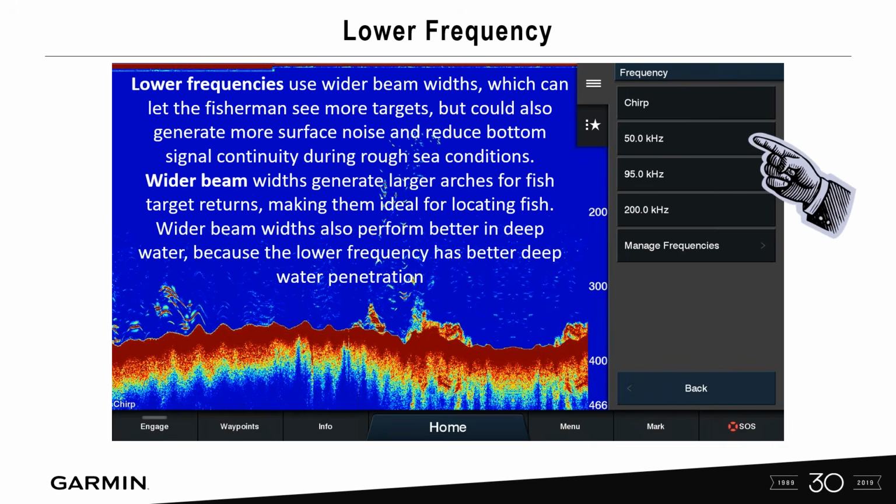So for lower frequency, remember 50 is kind of that standard. Years ago, that's all we had. We'd have these dual frequency transducers that were both 50 kilohertz and 200, and that kind of helped us with both deep and shallow water at that time.